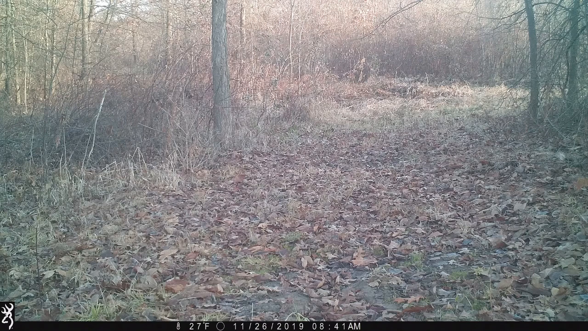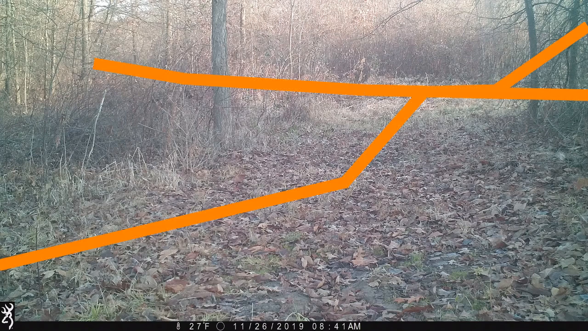So first off, let's set the scene. This is a classic funnel type area, where different travel routes come together. So it's a really good spot to see a lot of deer movement. We have trails located here, here, and here.